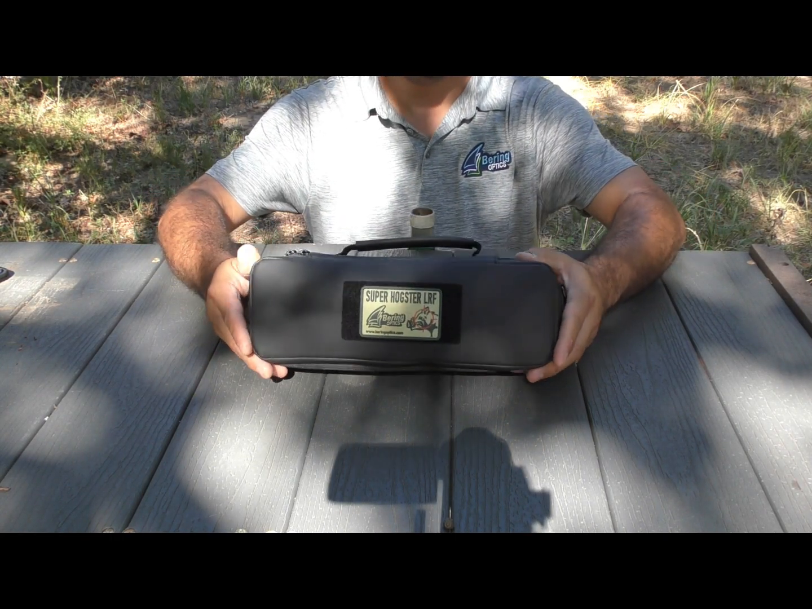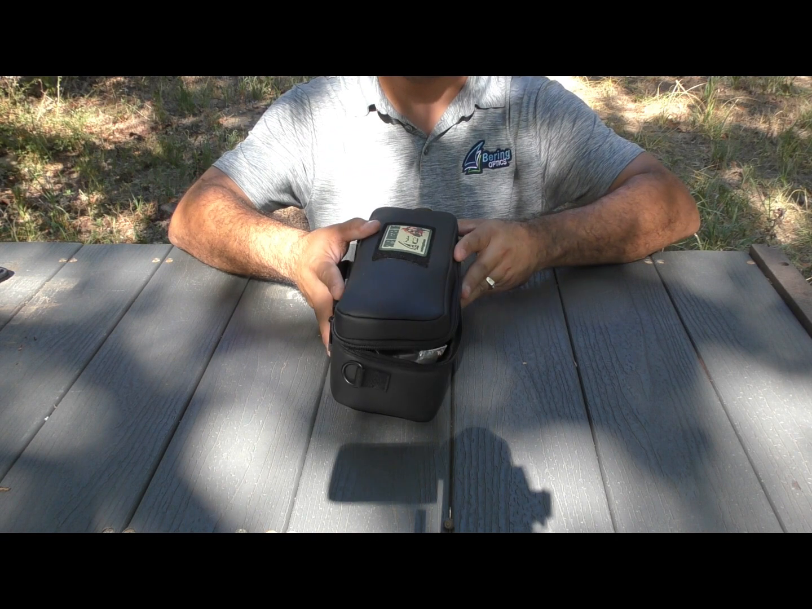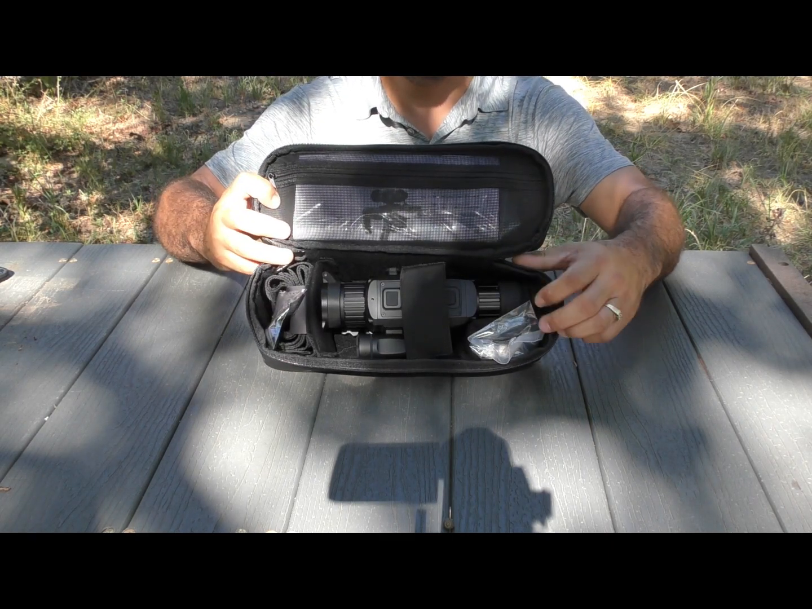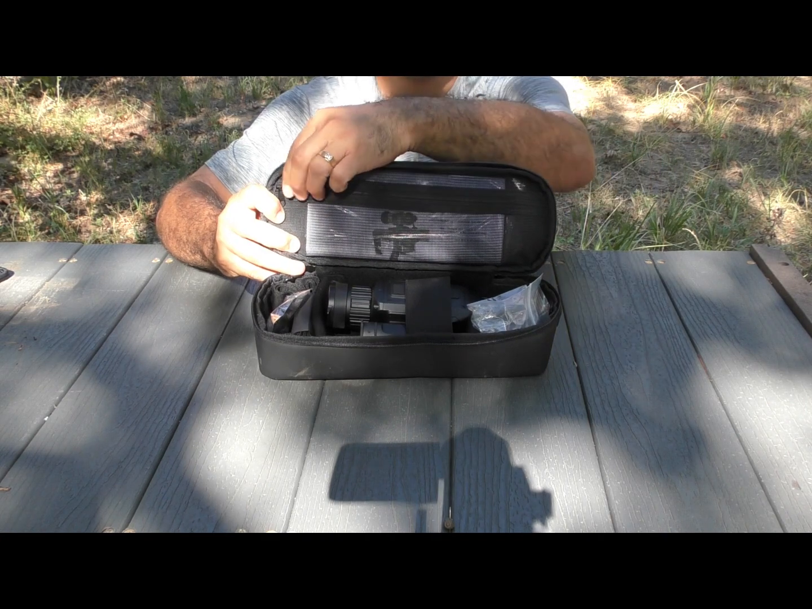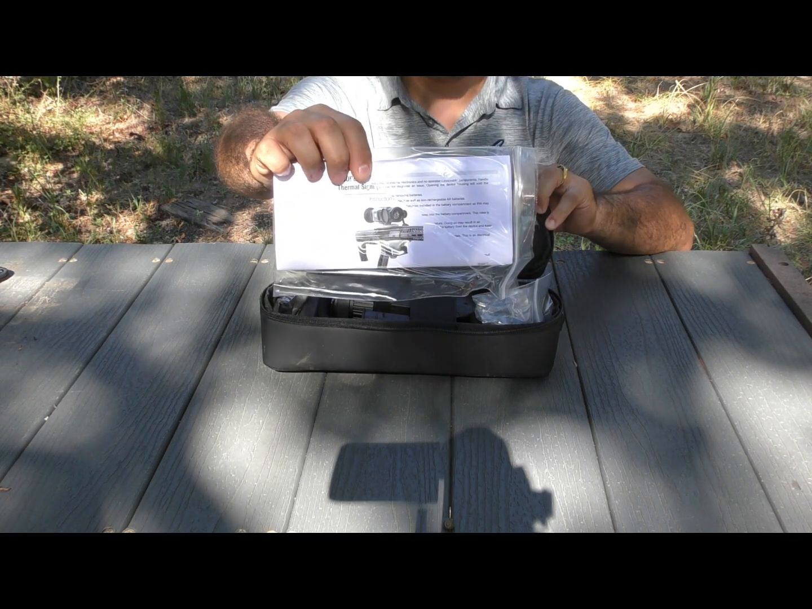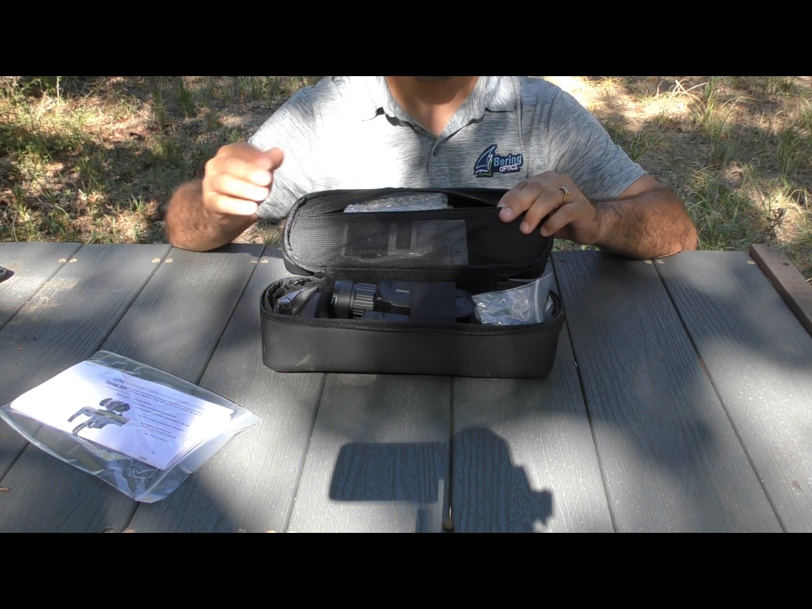Alright, we're going to do an unboxing of the Super Hogster LRF. So, of course, we start here with a very nice soft padded carry case. As we unzip it and look inside, we'll see multiple form-cut compartments and pouches for your supplies and accessories. I'll unzip this top portion, revealing an instruction manual. This instruction manual has many well laid out and clear legible illustrations and directions for your new model scope.